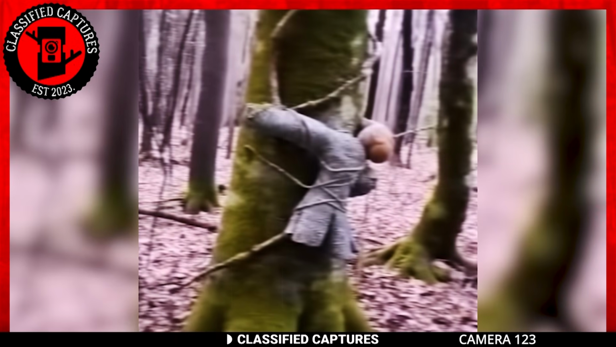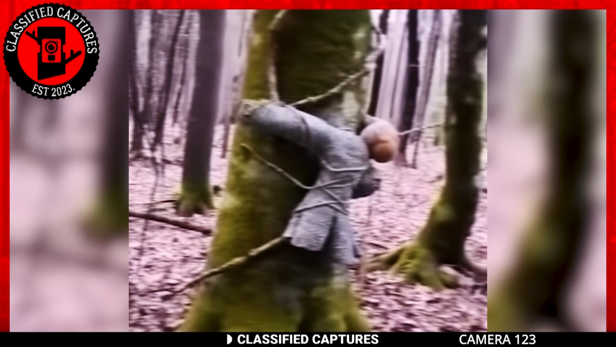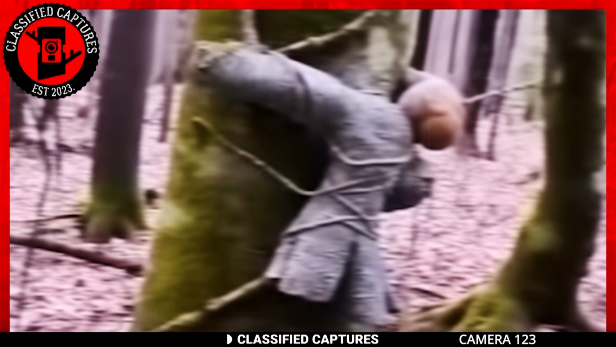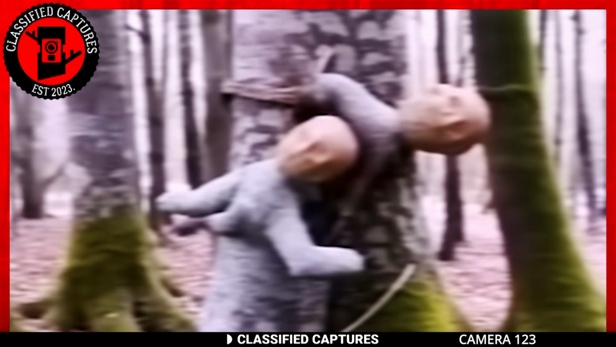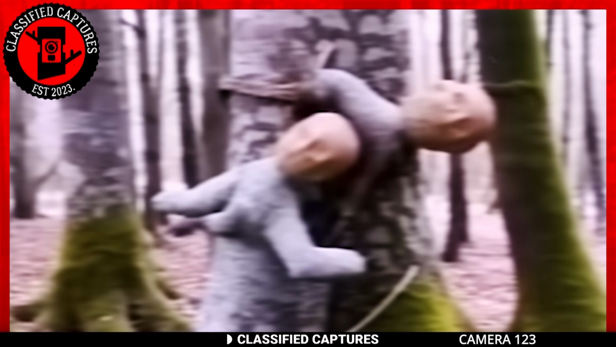Could this site be a ritual ground for witches and occultists? It's hard to tell, but these dolls must be very, very uncomfortable. Care to go on a rescue mission? Let us know your response in the comments section.